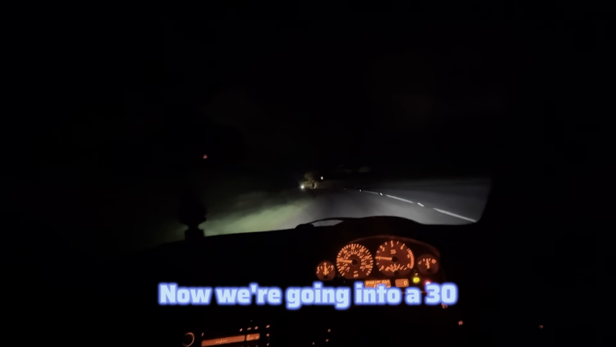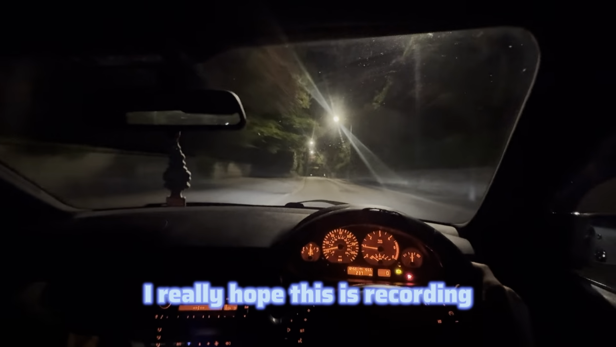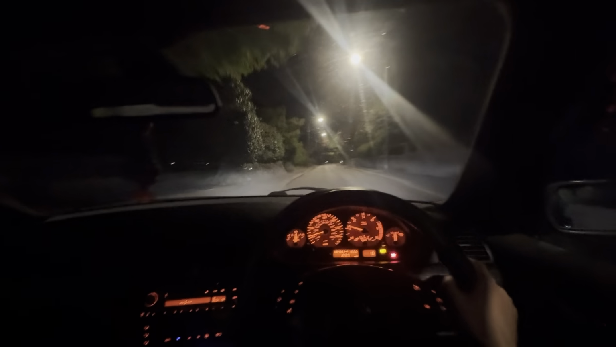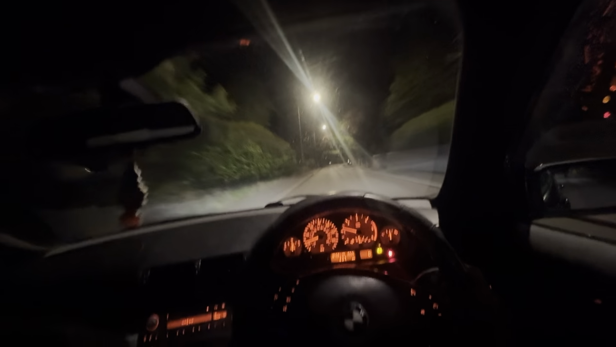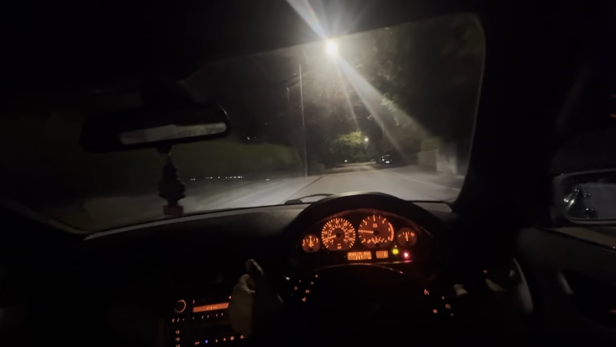Now we're going to 30, and now we're in Camborne Town. Bloody handsome. Yeah, it's not too bad. I really hope this is recording and the camera angle's okay. That's my main concern. But no, it's quite smooth for what she is.